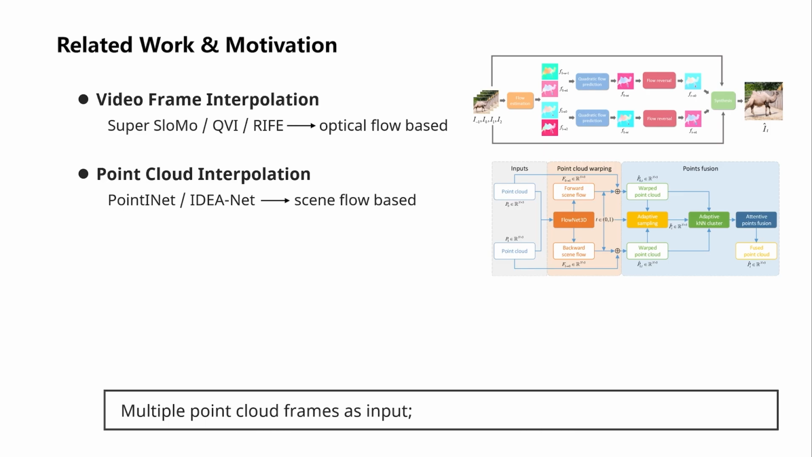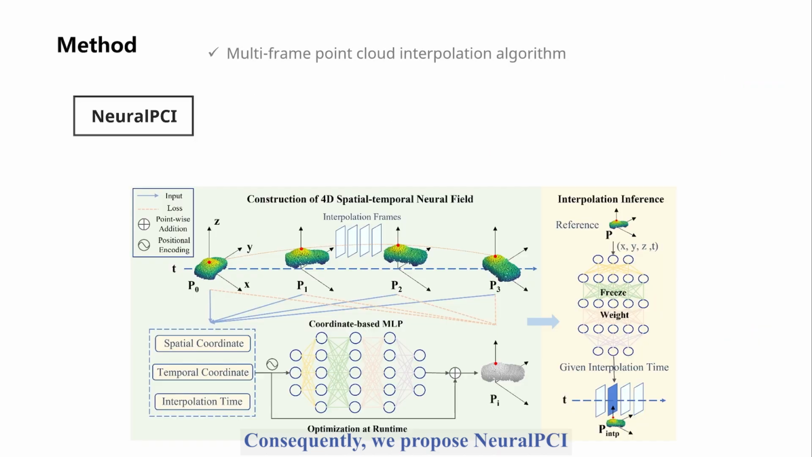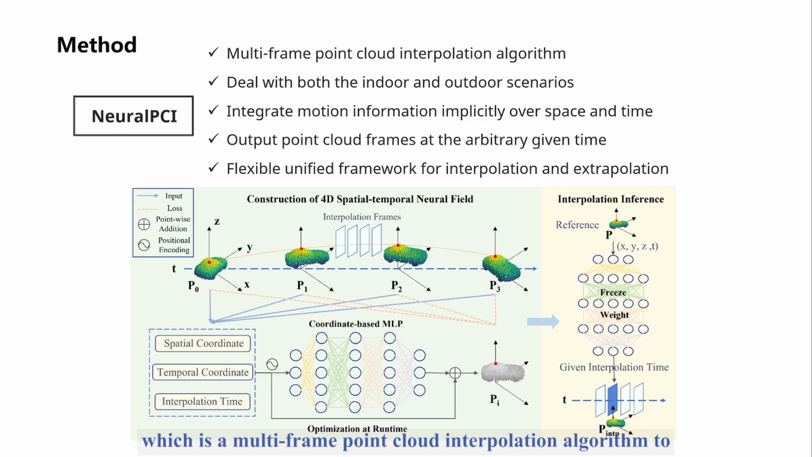motion. Inspired by NeRF, we construct a 4D spatio-temporal neural field that receives multiple point cloud frames as input to extensively exploit multi-frame information. Consequently, we propose NeuralPCI, which is a multi-frame point cloud interpolation algorithm to deal with both indoor and outdoor scenarios. It integrates motion information implicitly over space and time and outputs point cloud frames at an arbitrary given time. Moreover, NeuralPCI is a flexible and unified framework for interpolation and extrapolation.